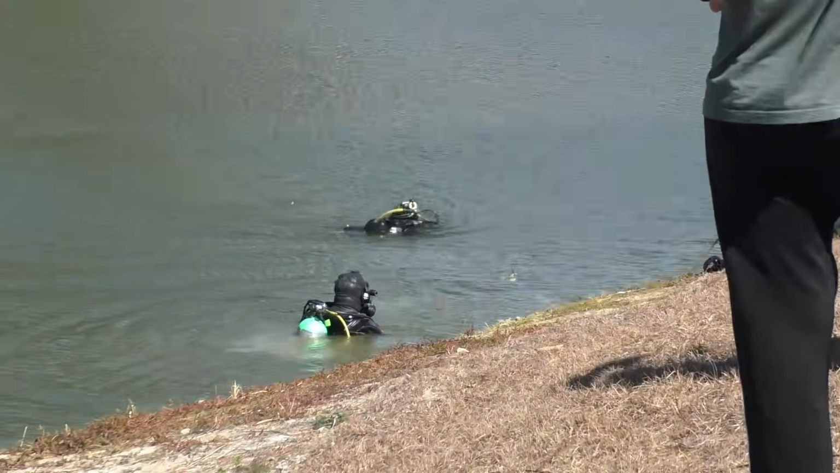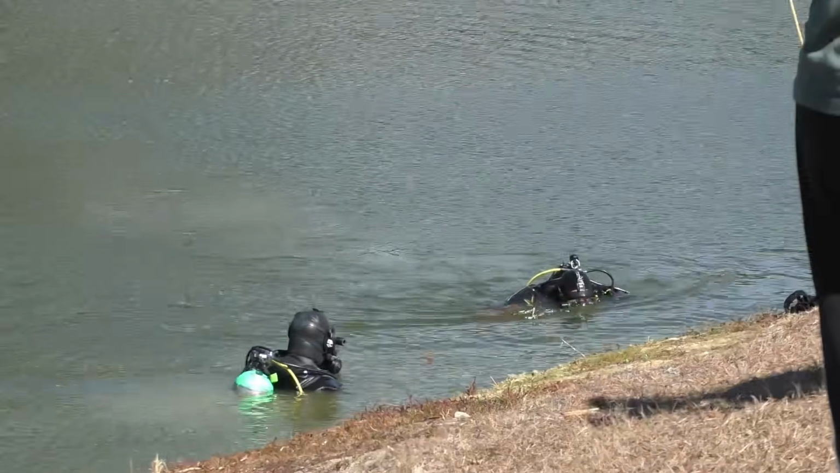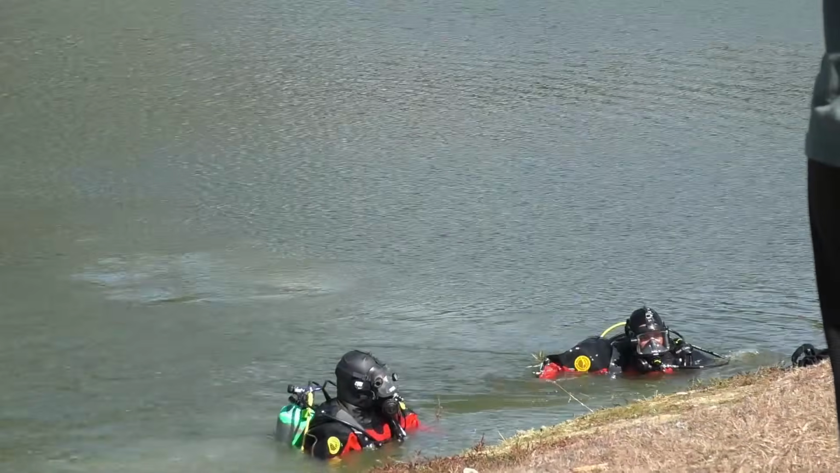All right, so the diver's coming out of the water now. You know, he's done what he's supposed to do. Probably got the evidence. Maybe took the tag off the car, who knows. But we'll see what happens.